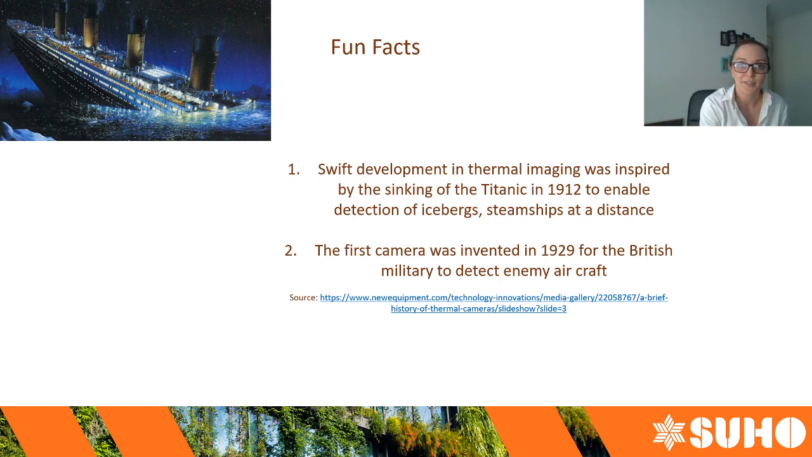I thought that was rather interesting. The first camera was actually invented for the British military to detect enemy aircraft between World War I and World War II.